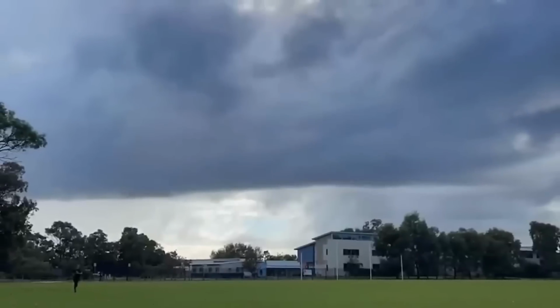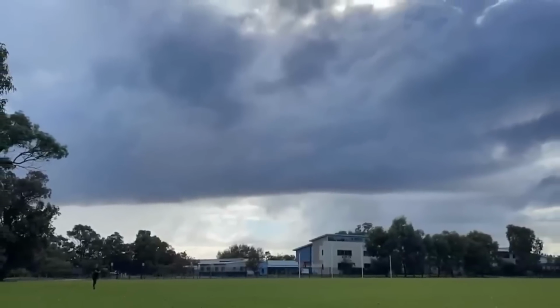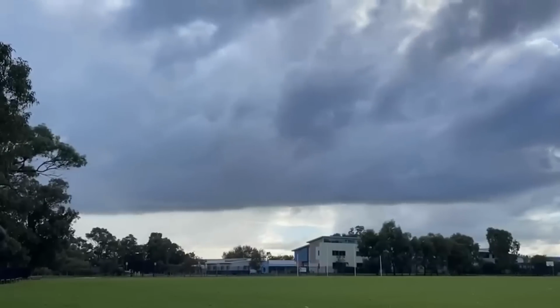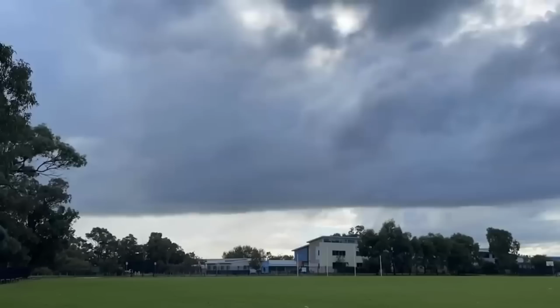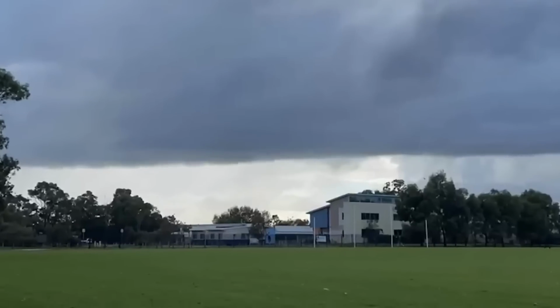Capturing the beauty of clouds on a lovely day is a wonderful experience. However, that wasn't the case for this individual. In the video, we see someone using a time-lapse to capture the changing sky, and everything seems ordinary with people moving in and out of the frame. But then, something peculiar occurs.